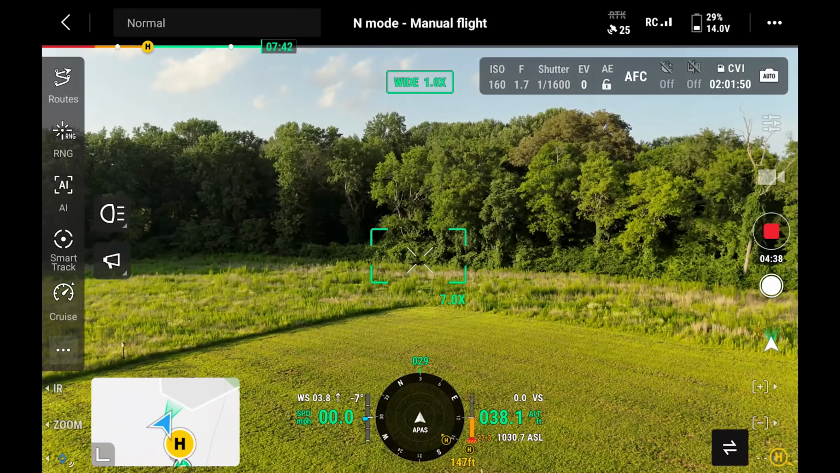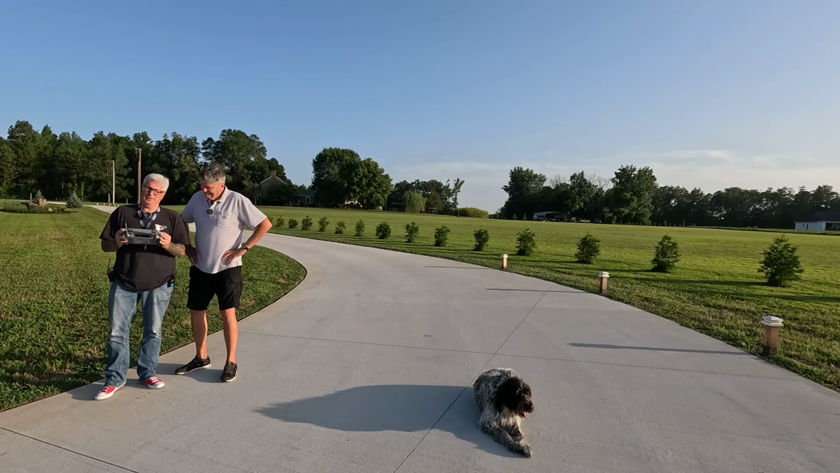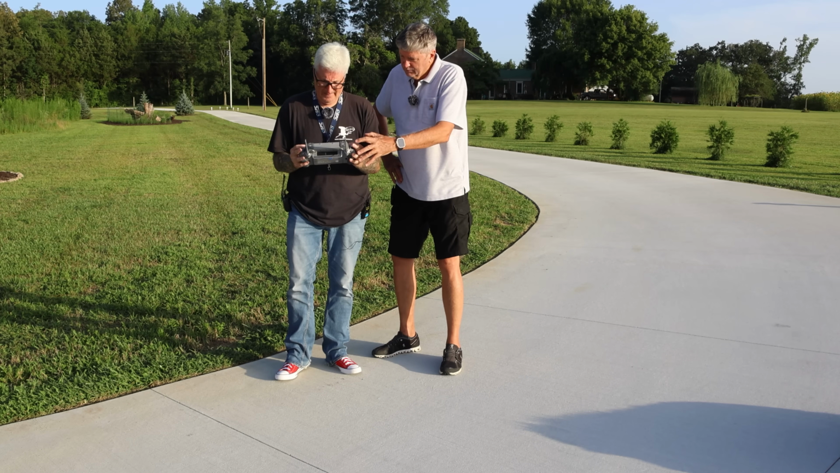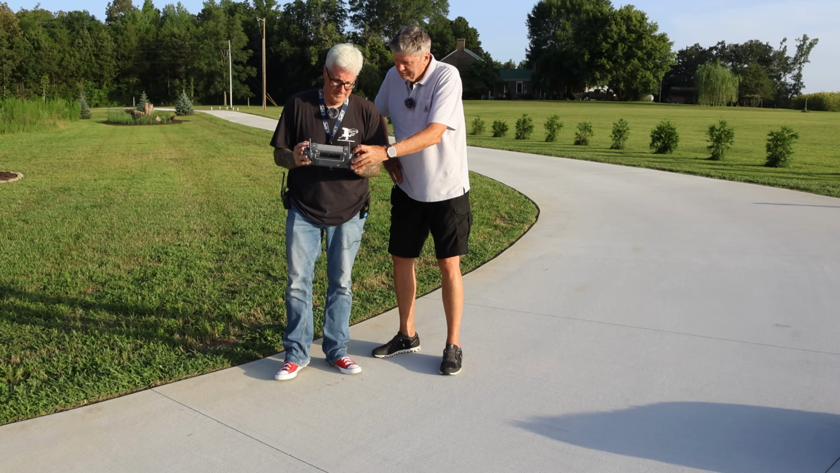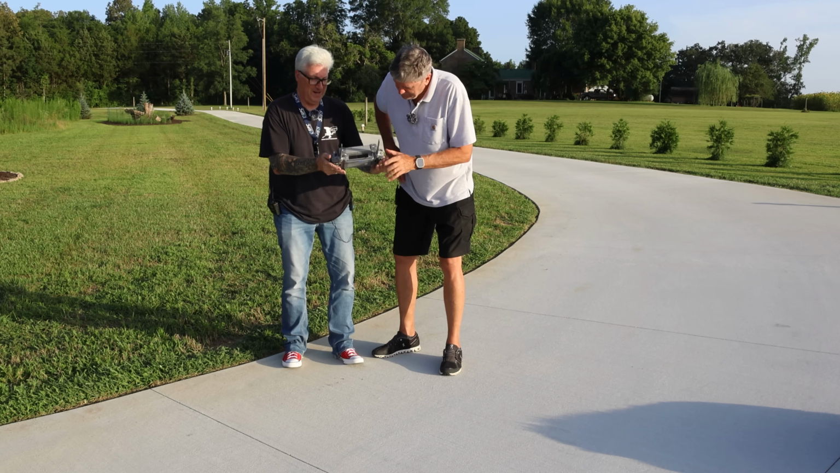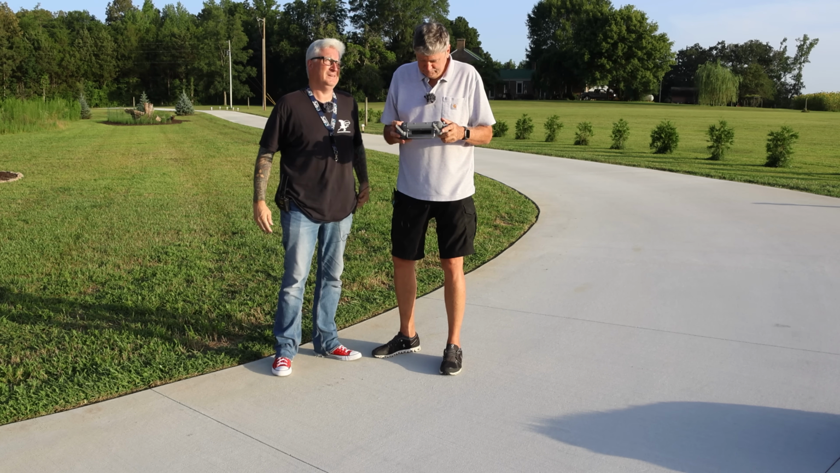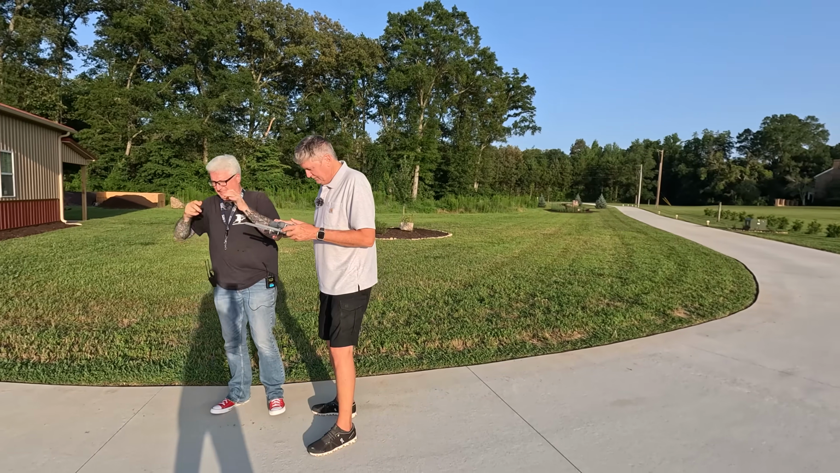Have you done that before yourself? I fly this at night. Oh, you haven't flown it in the daytime? No. I'm going to another mode. Another mode? What mode is that? Let's find out. I can't be held responsible. People in the comments, why did you let Ken fly your drone?